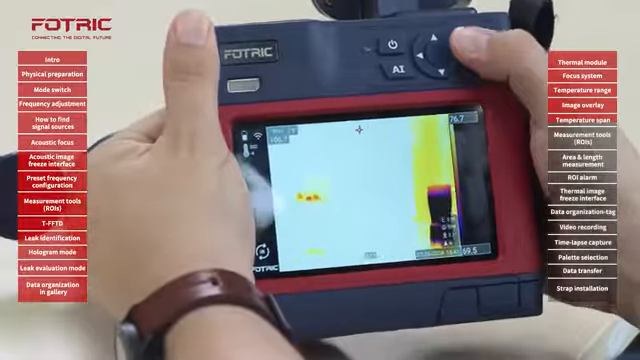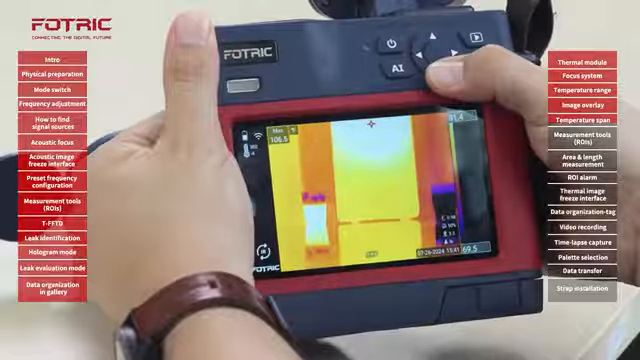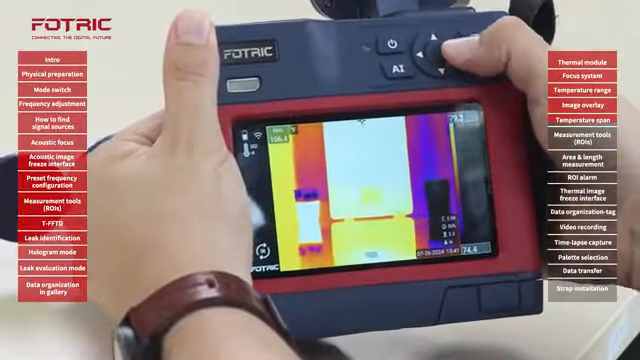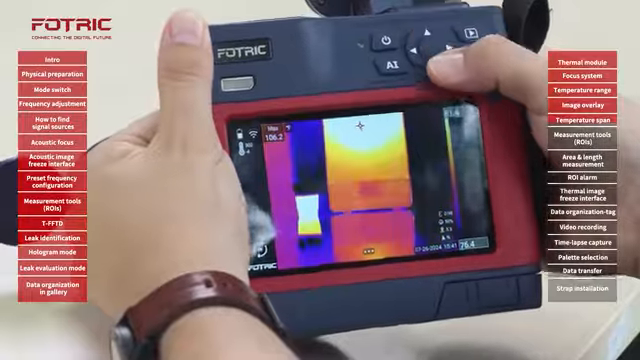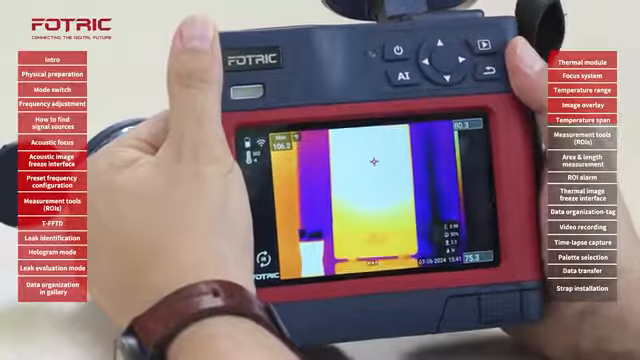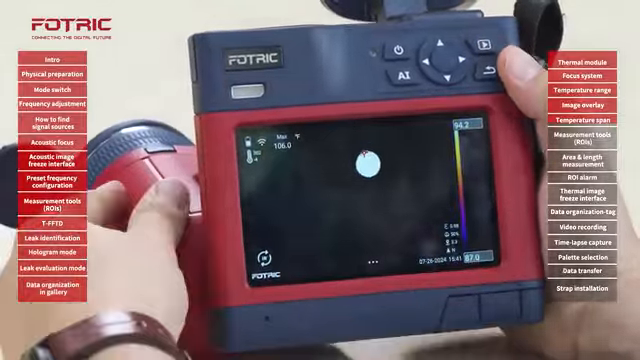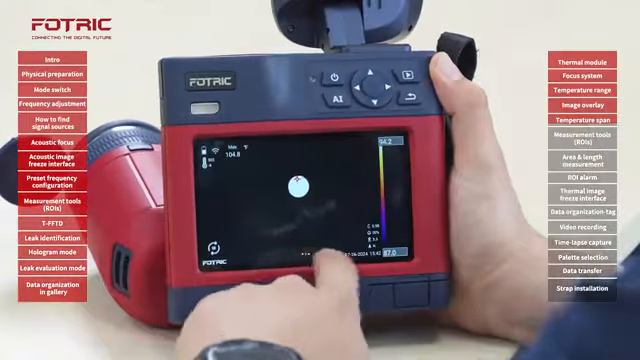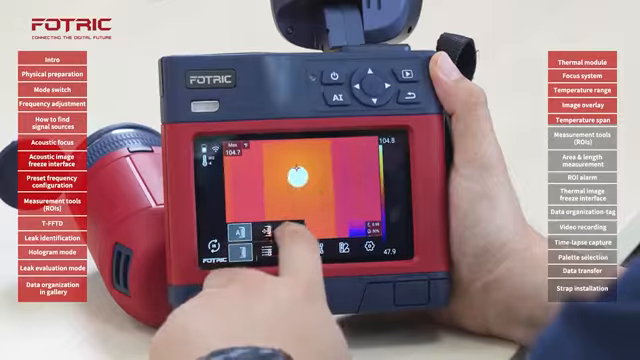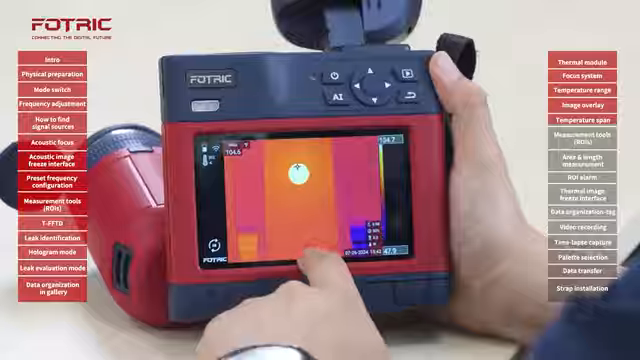I can also repeat the process of pressing the directional buttons to adjust the top, bottom, or the two of them at the same time. And if I cannot find the right spot, I will simply tap again on the specific area. I personally like to switch from auto temperature span to manual or touch continuously.